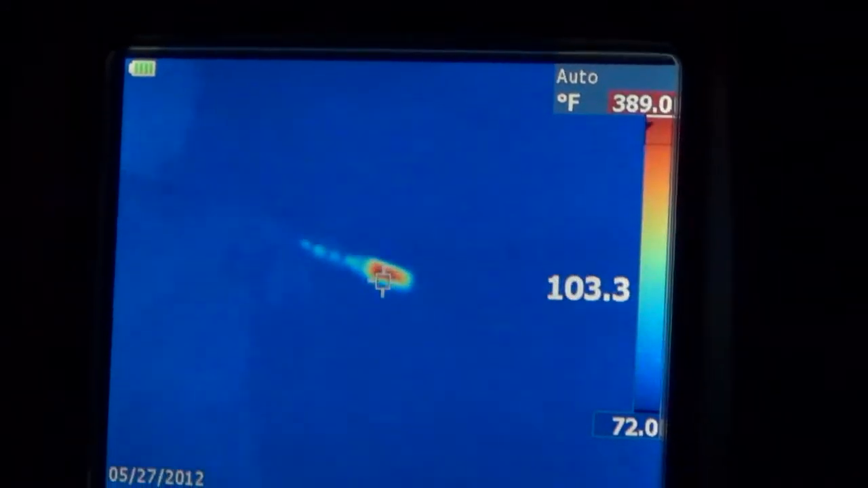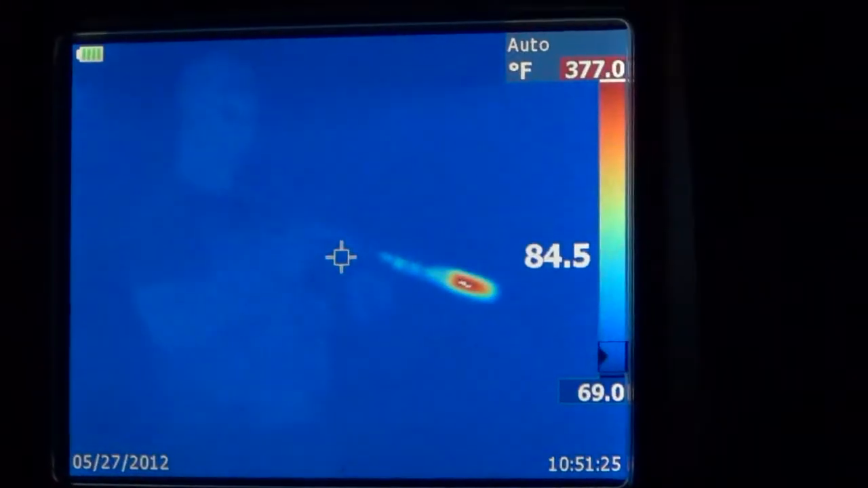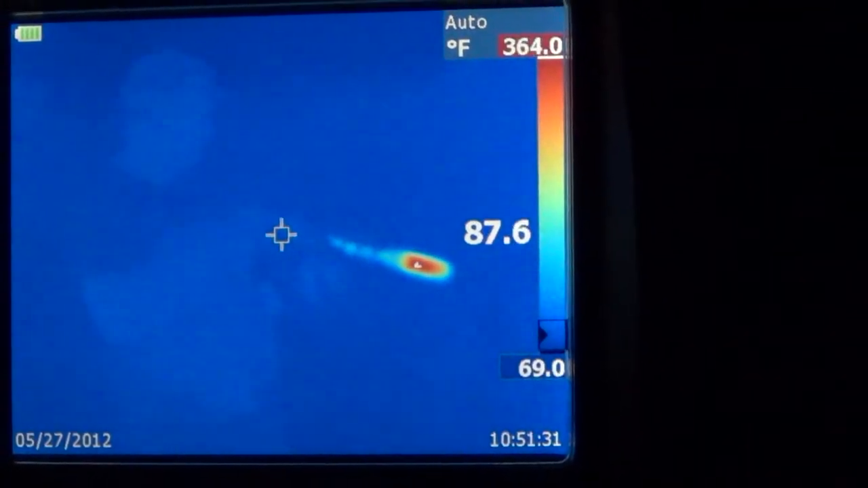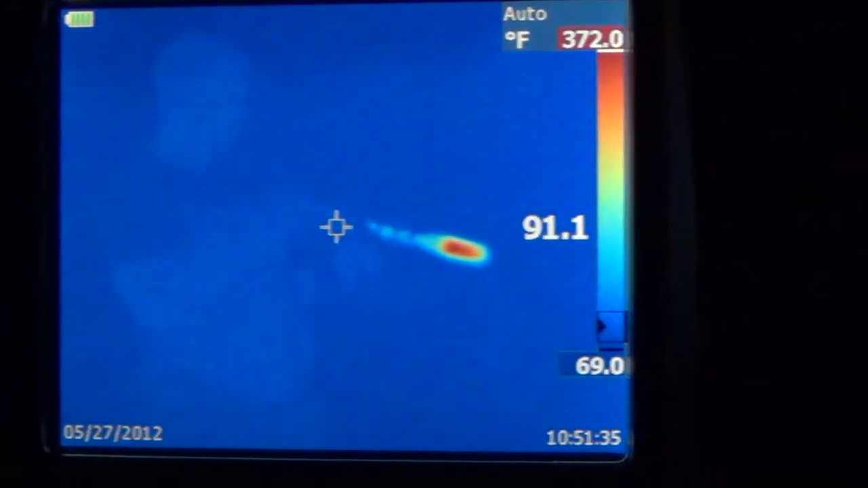Let me try to hit it with that. Yeah, right about 380, 390. And then the weapon itself is, oh, we're calibrating, sorry. The weapon itself's a little, well, she's bouncing around. I think I'll catch it mid 80s, 90. Yeah, something like that.